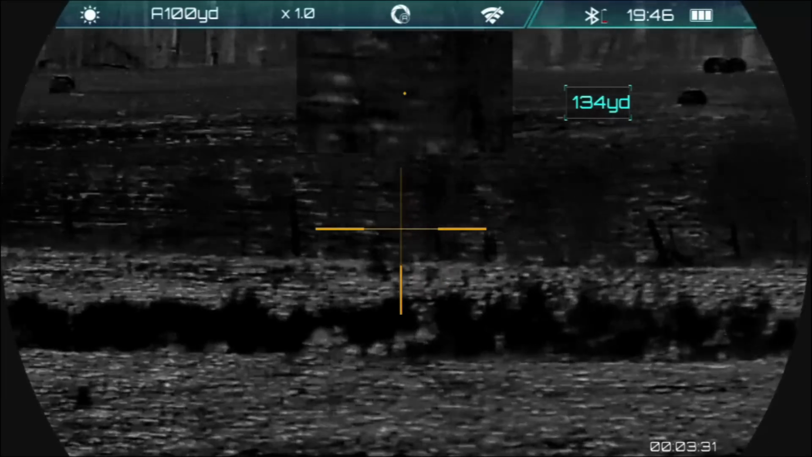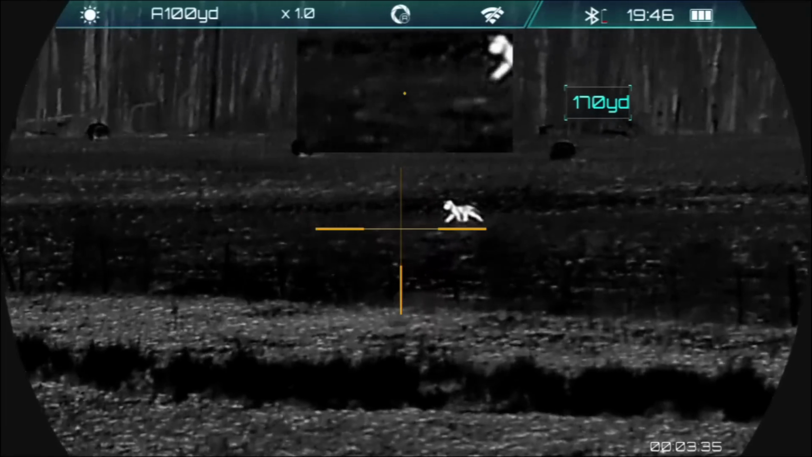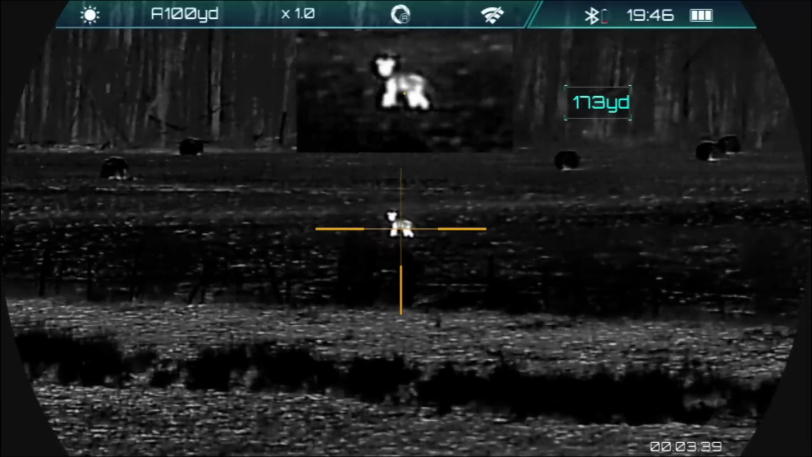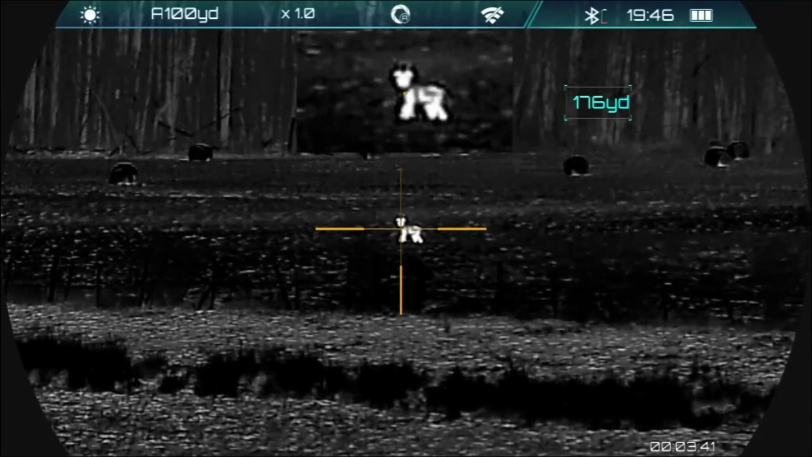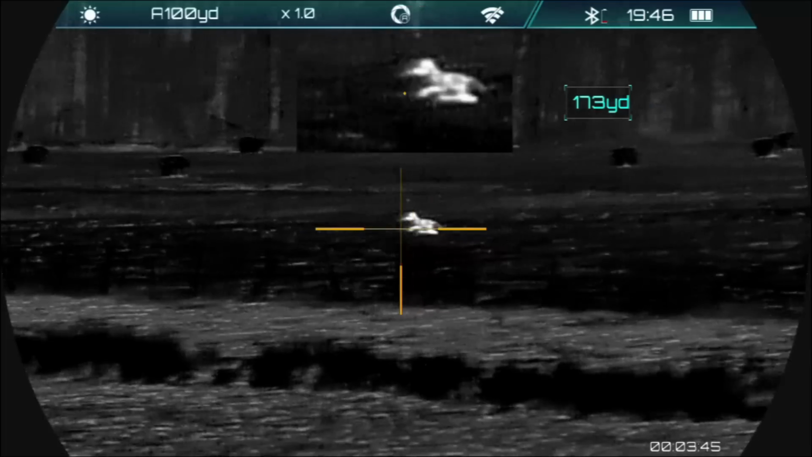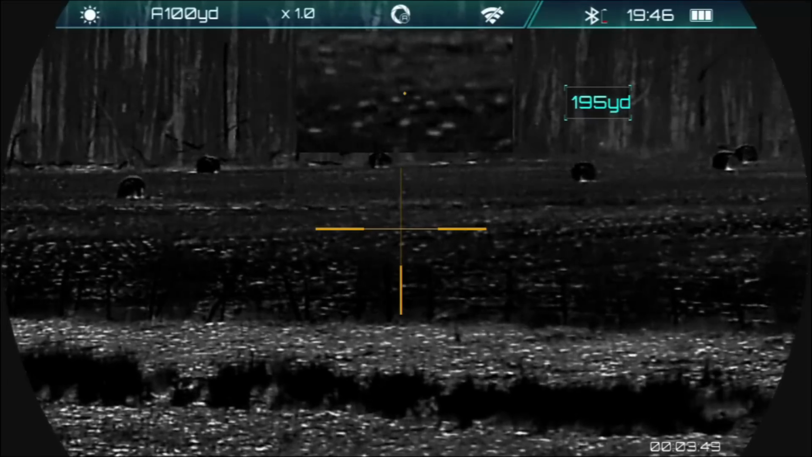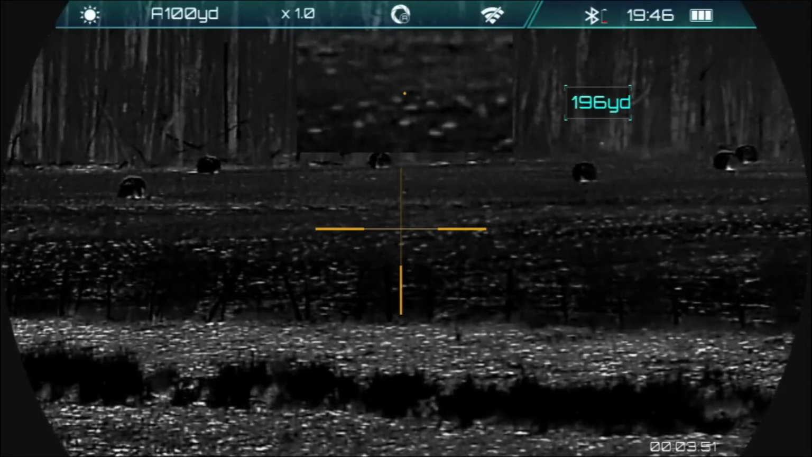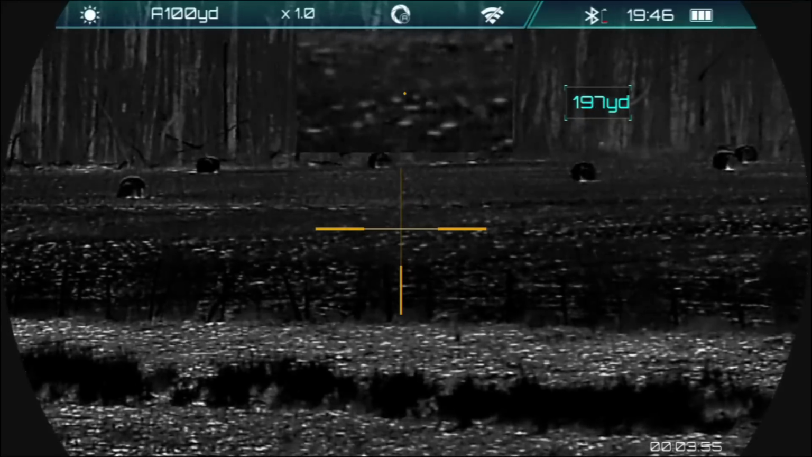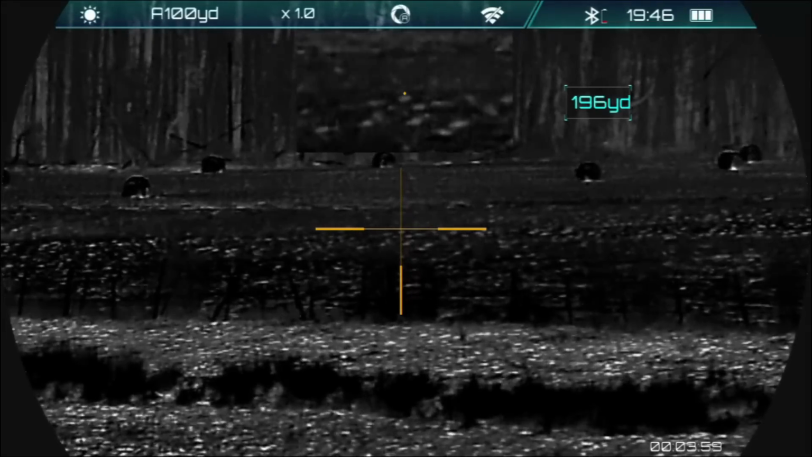Can't get our wind there, so we're good. I'm 175. I'm trying to see. Keep an eye on it. No, only him. I don't like how far behind you I am.